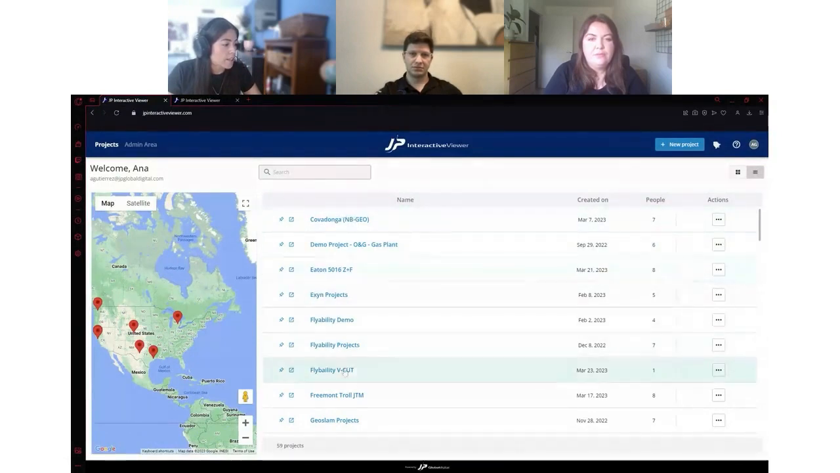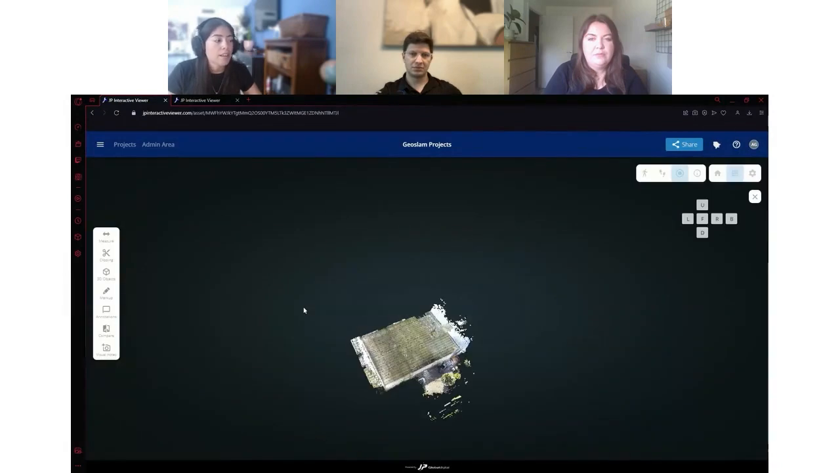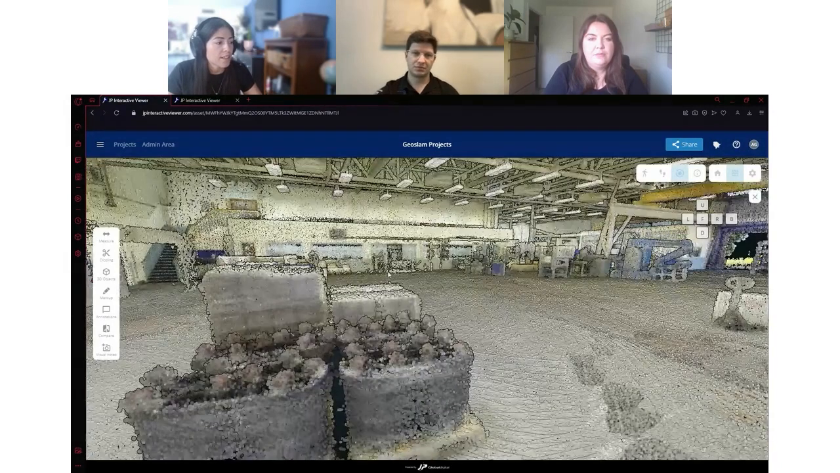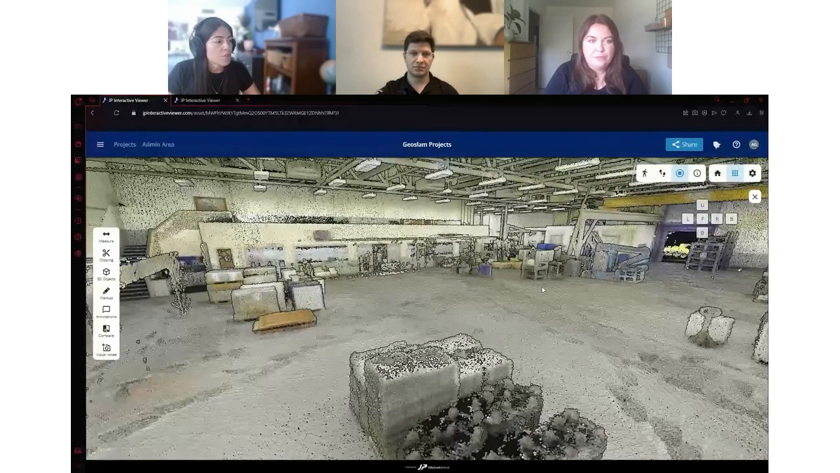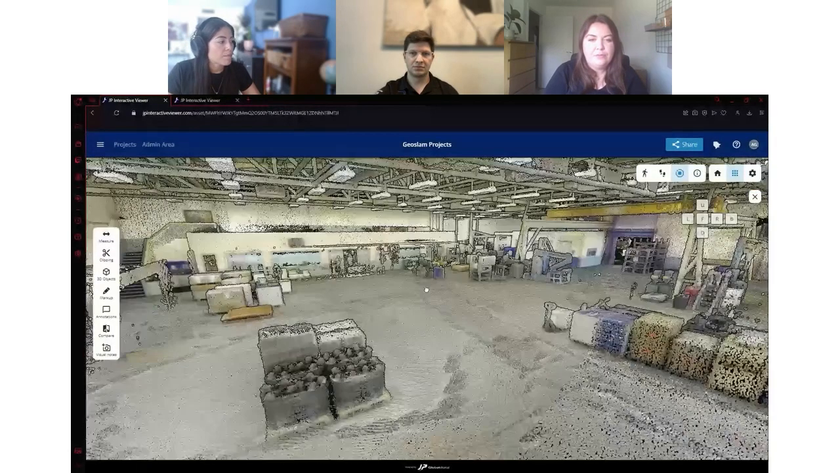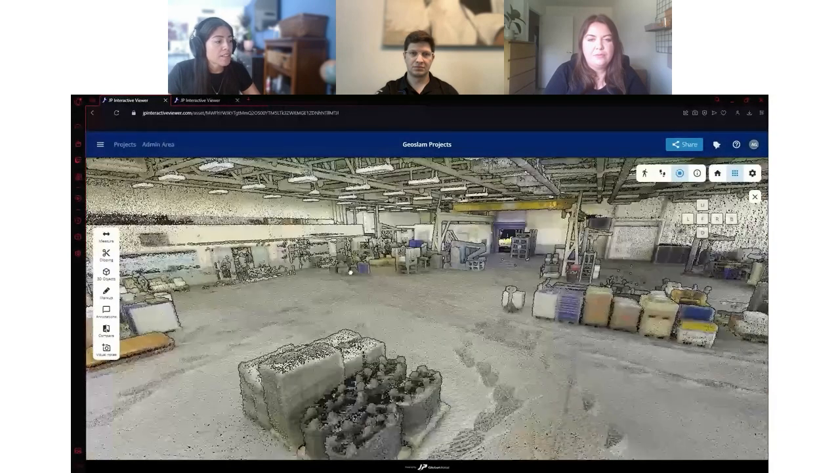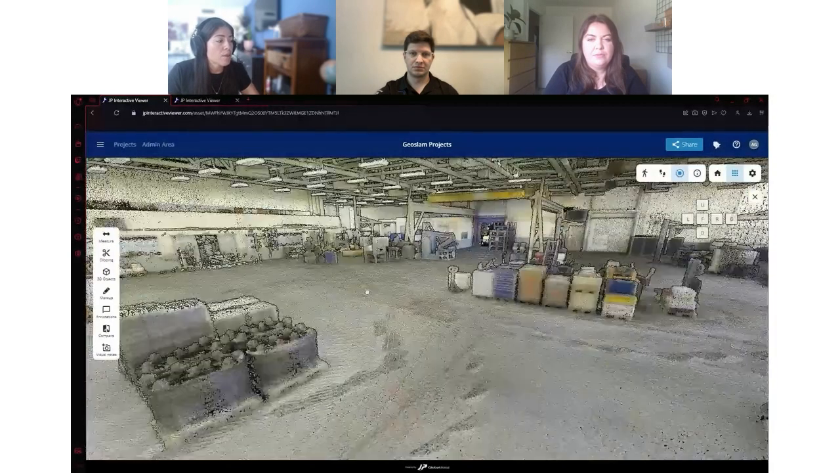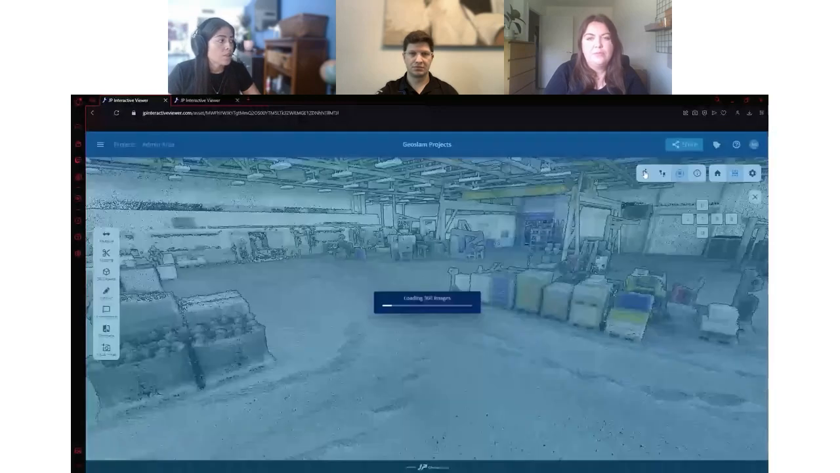So I'm going to go ahead and open GeoSLAM data right here. This was a data set captured with one of the GeoSLAM equipment. So from here, as you can see, you can navigate around the project, and also we have the capacity to overlay point clouds and panoramas. So you can also have access to the 360 images.